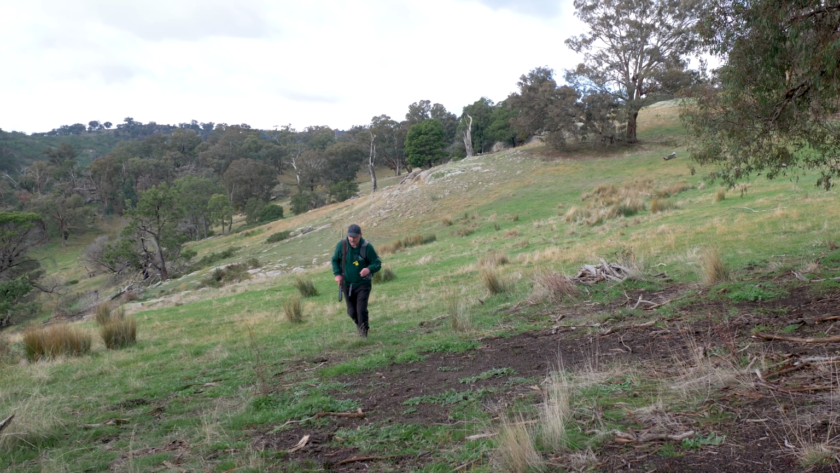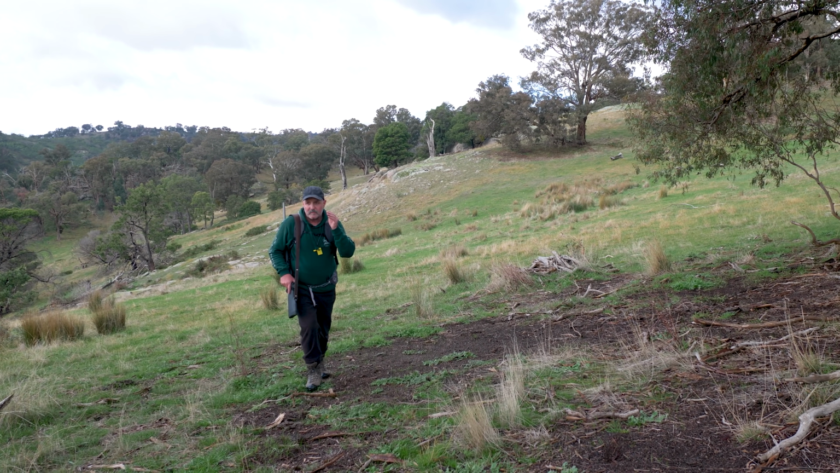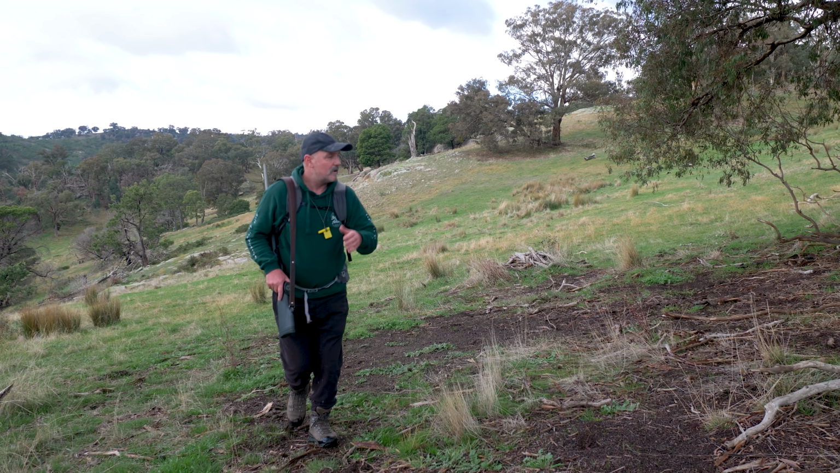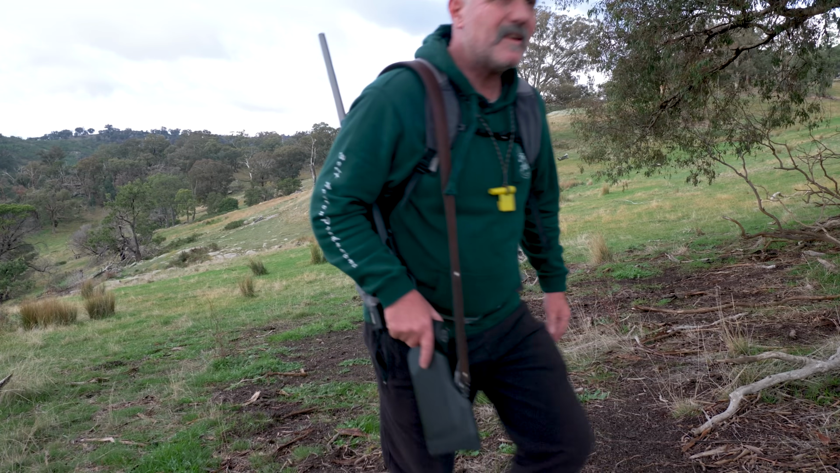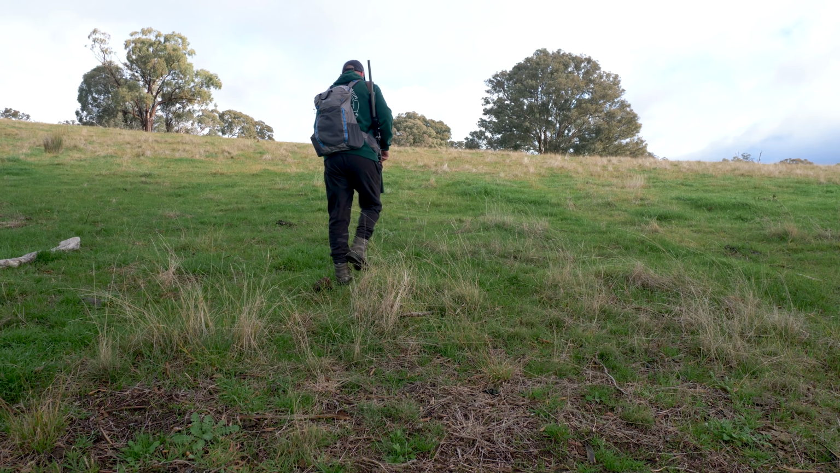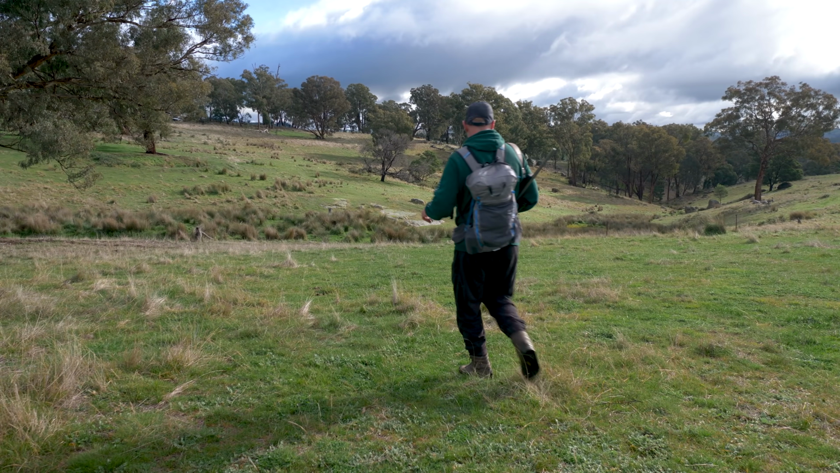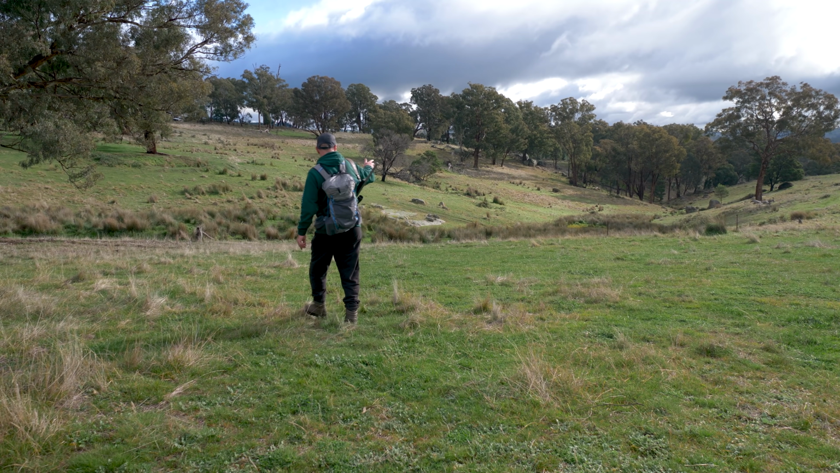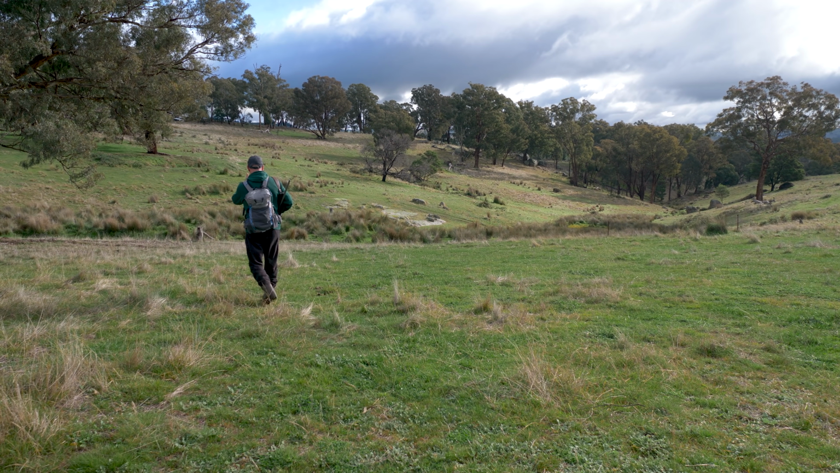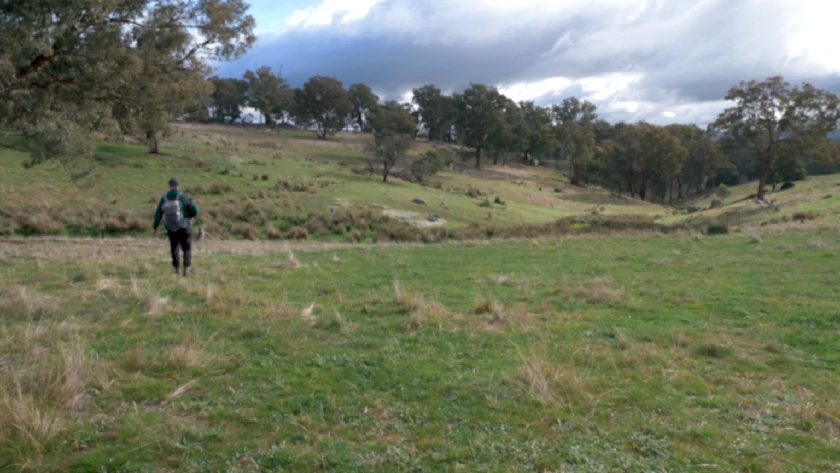Once I get up over here, there's another little gully system that sort of goes back, and it's not too deep. Wind should be just good, just to sit up under a tree in the shadows and have the first whistle, I think. This tree looks as good as any to sit down under here and try and drag something up out of here. Breeze is coming up lovely, not too strong, so the whistle still should carry.